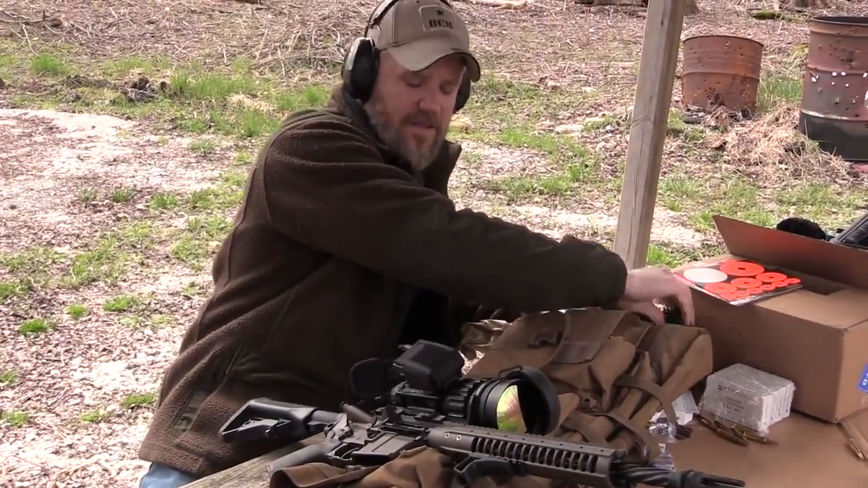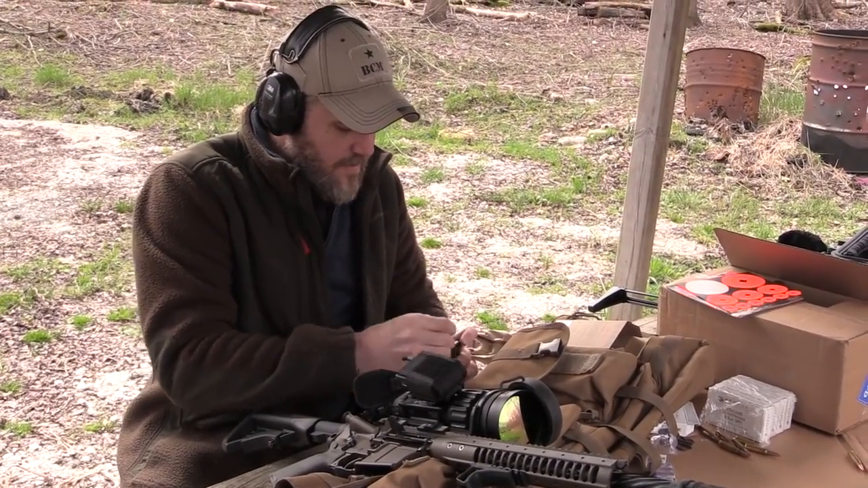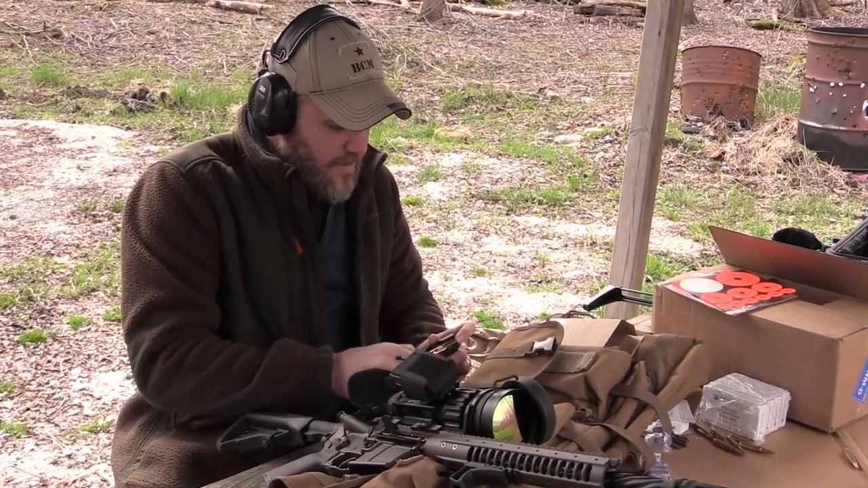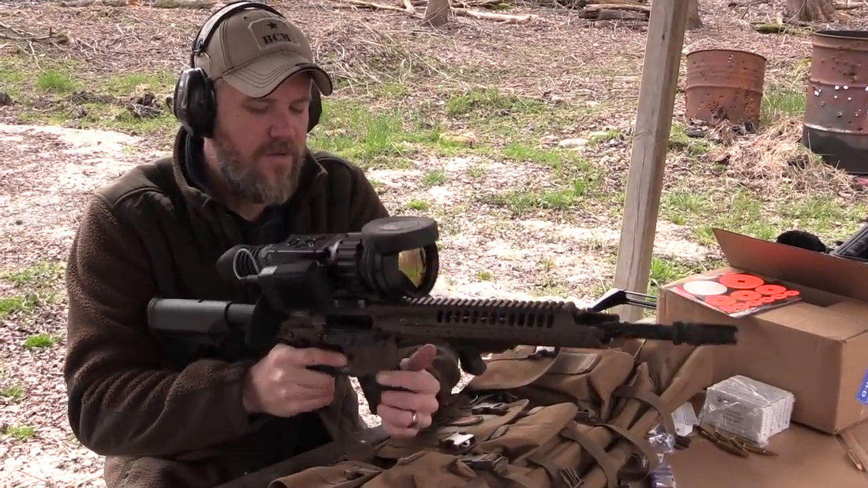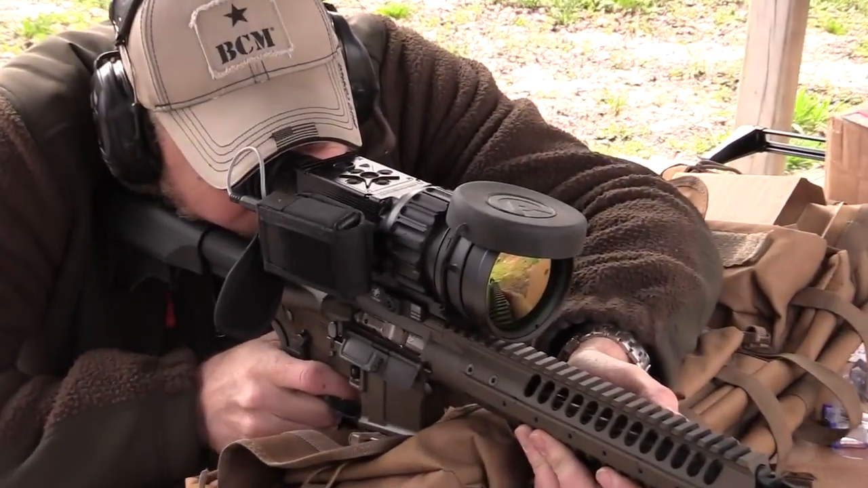The cool thing about this is that you can stay in bore sight mode and keep shooting, and you don't have to keep going through the menu system. So, load another 5 rounds here. All right, now let's see if we can see our shots again.